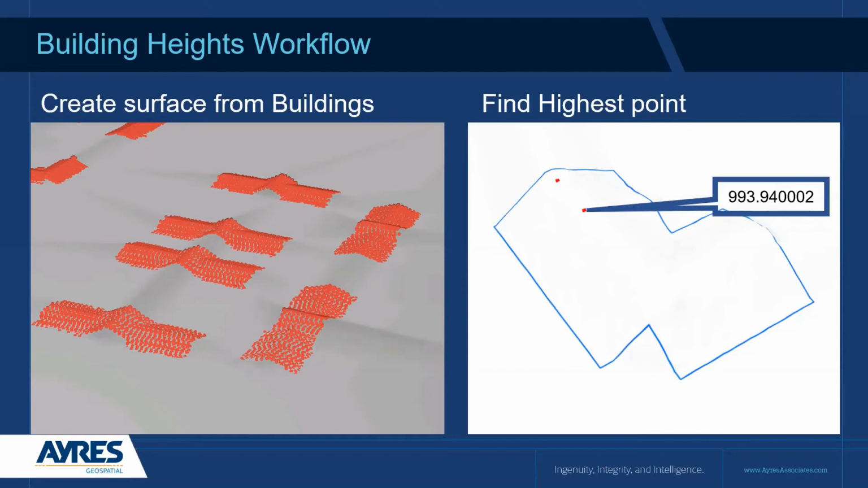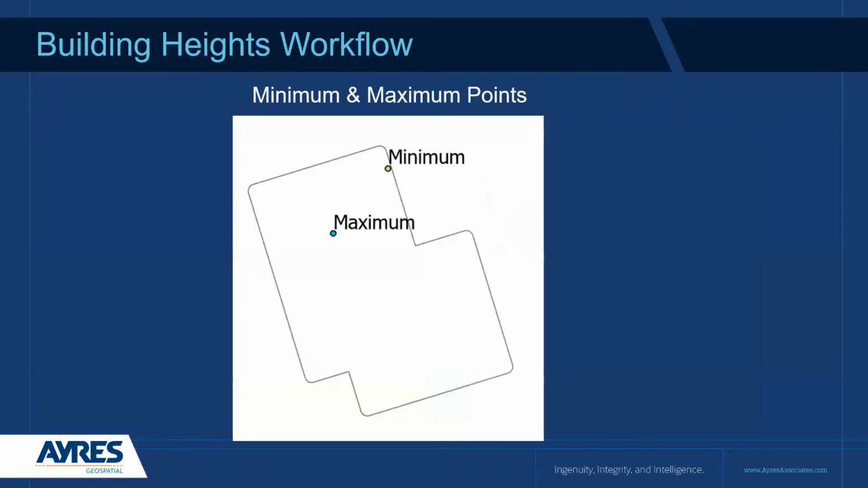So now we've got those 2 points, our highest and our lowest point. We have that on top of our building footprint, and then we can run a simple point and polygon analysis in order to attach that to our footprints in case we want to have that attached to the GIS. So pretty straightforward.